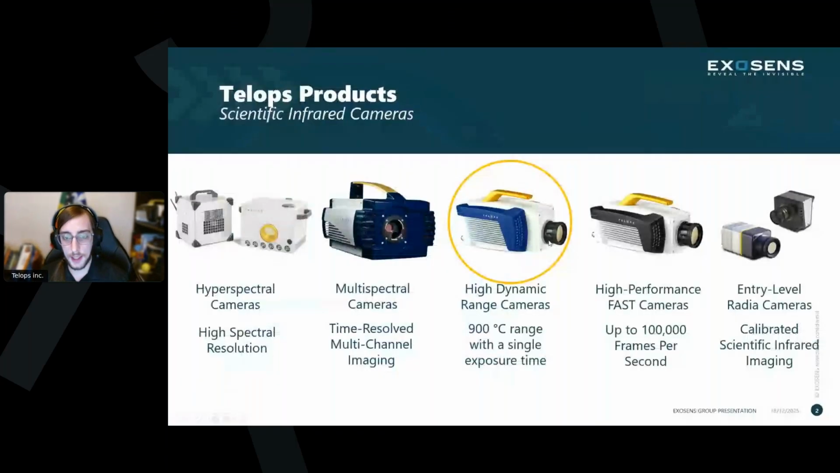So again, today's presentation is on the new HDR M700, which is a high dynamic range system from Telops, which due to a new unique digital readout integrated circuit, or DROIC, and advanced on-chip saturation management functionality can achieve seeing a dynamic range of over 900 degrees C in temperature with a single image, single exposure, single optical path in a snapshot configuration. So we're pretty proud of that.